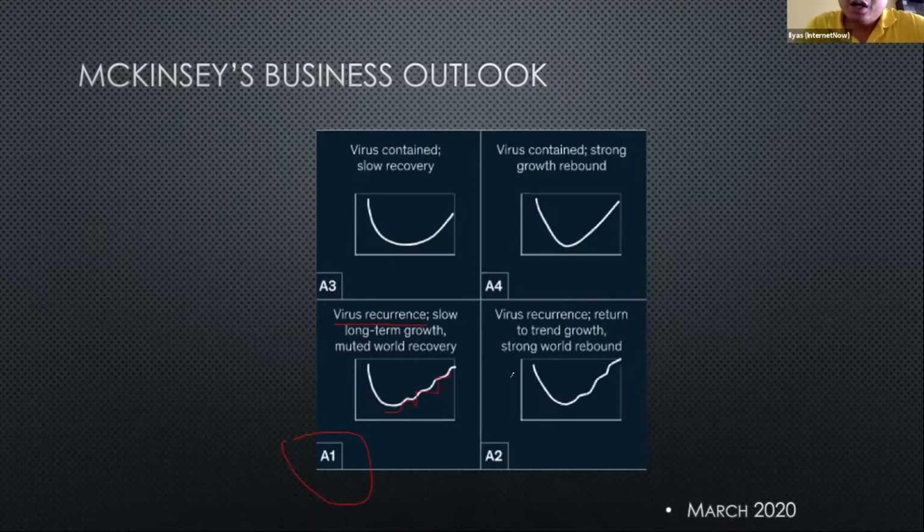So the problem, as you know, with COVID-19 is that it's very easy to spread from one to another, right? So the infection is a big issue. As we try to flatten the infection curve, what we're going to see is that there's going to be reinfection moving forward.